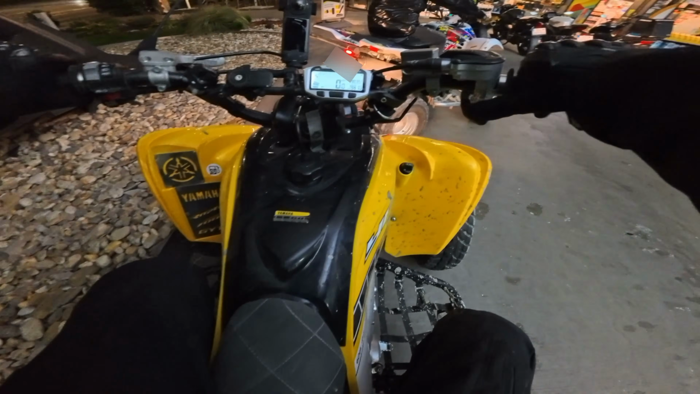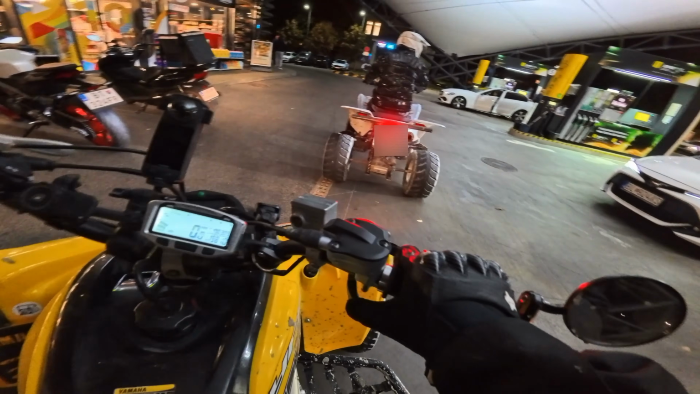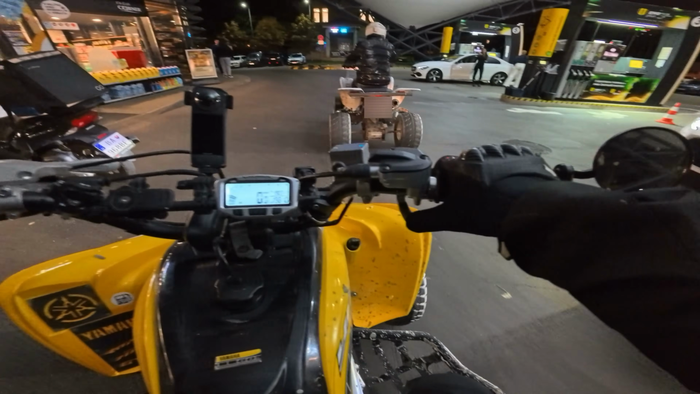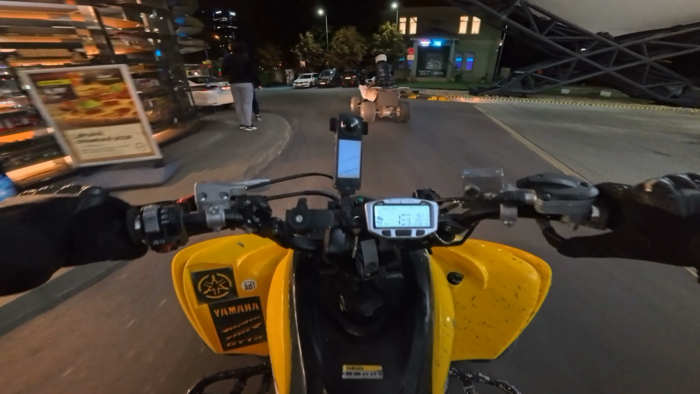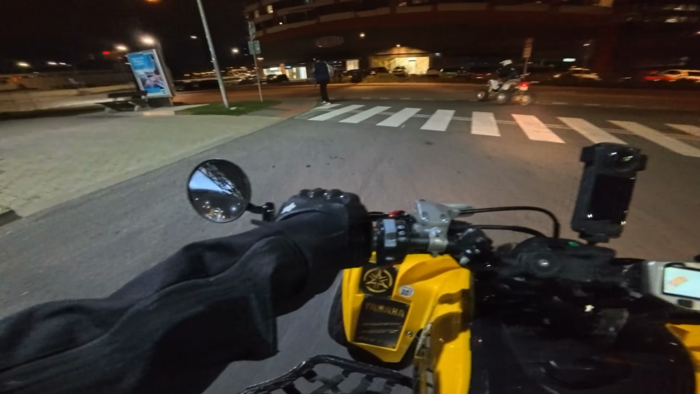It's getting pretty cold for riding, especially at night. We've covered a lot of kilometers today, riding both through the city and off-road. I'm definitely feeling tired now. Hands are stiff, but it was still worth it. Night rides like this just have something special, that's why we do it.